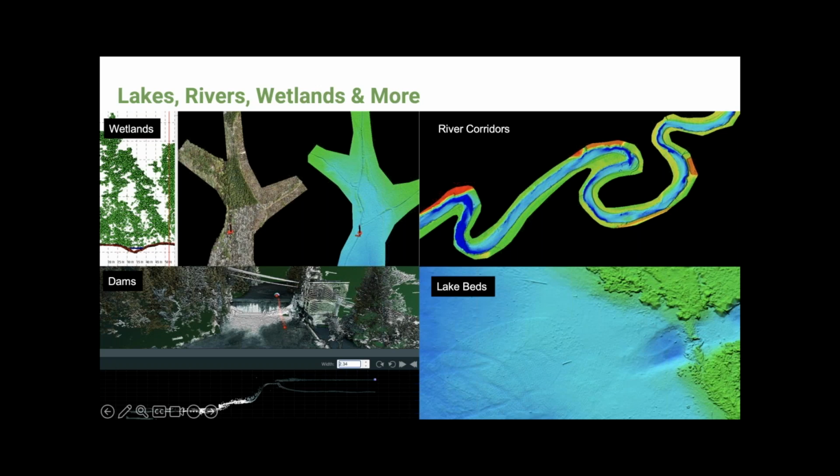Many of the projects that we've done have been in river and wetland environments. The top left is actually a survey in Florida or Georgia, and what I love about this survey is that it's a shallow wetland stream under relatively dense vegetation, and we could still penetrate through the vegetation and the trees to reach the actual bottom of that stream, which again is super unique and not something that most traditional airborne LiDAR sensors are going to be able to do.